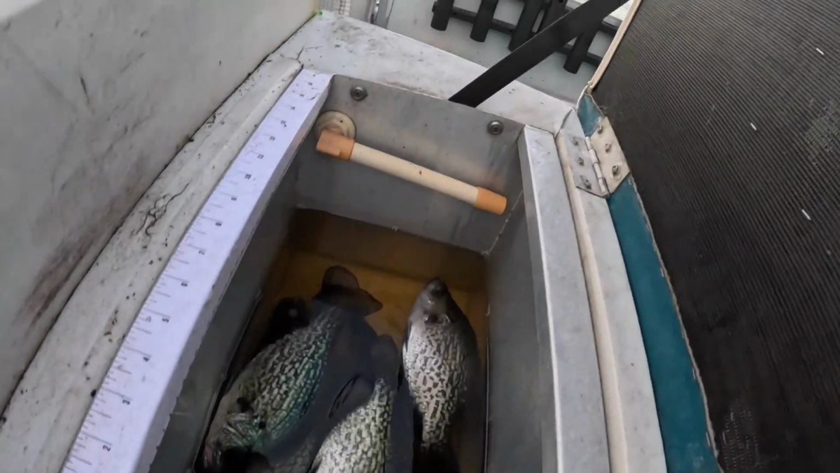Some down in there swimming around. Turn this aerator on here in just a second, keep these fish alive so I can turn them loose. But you know, once again, here's what I think about it. Definitely